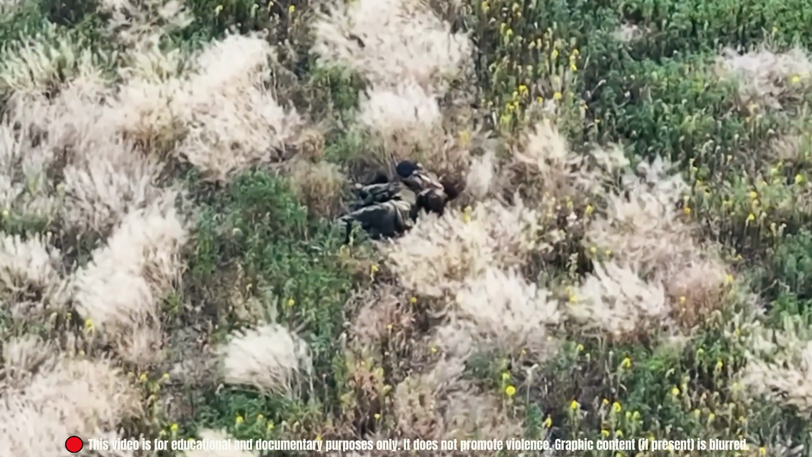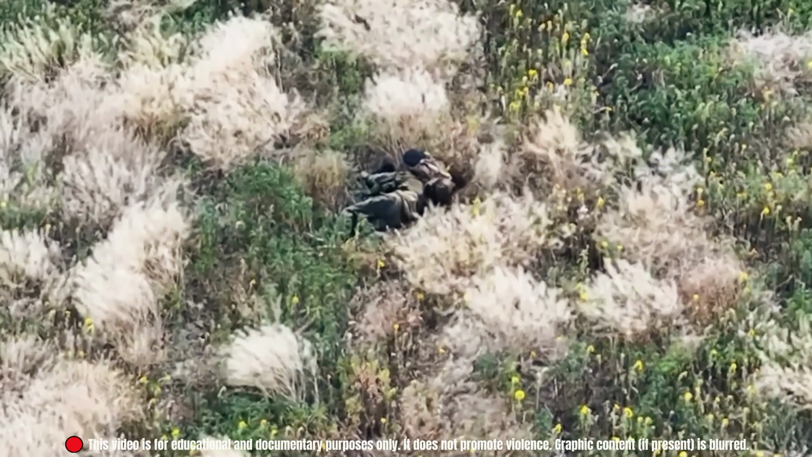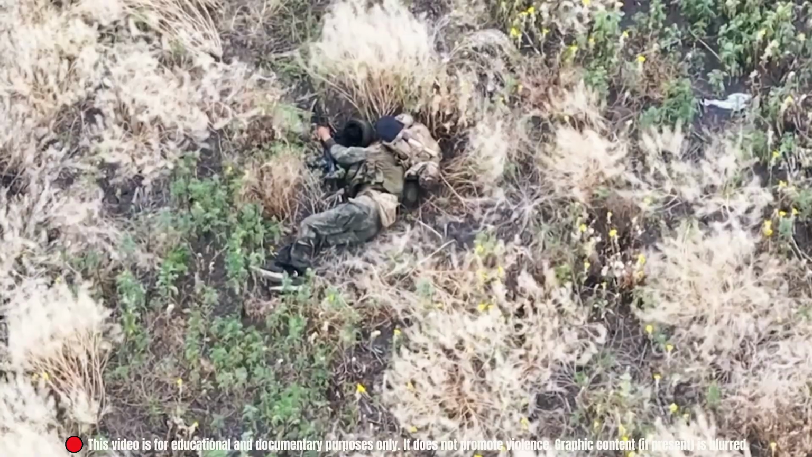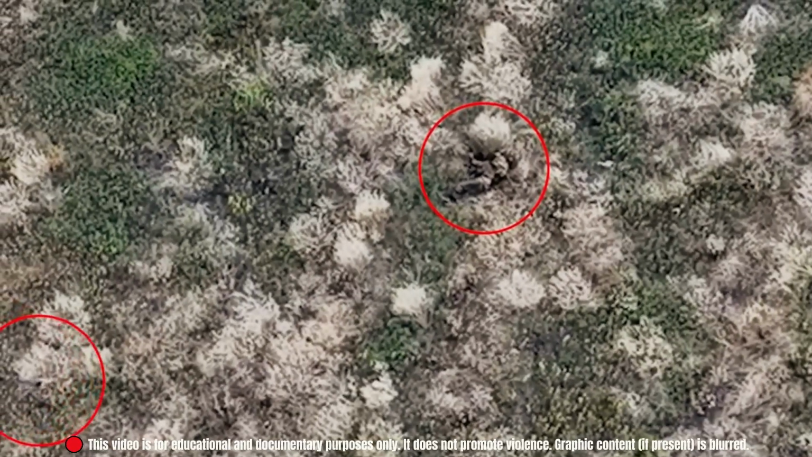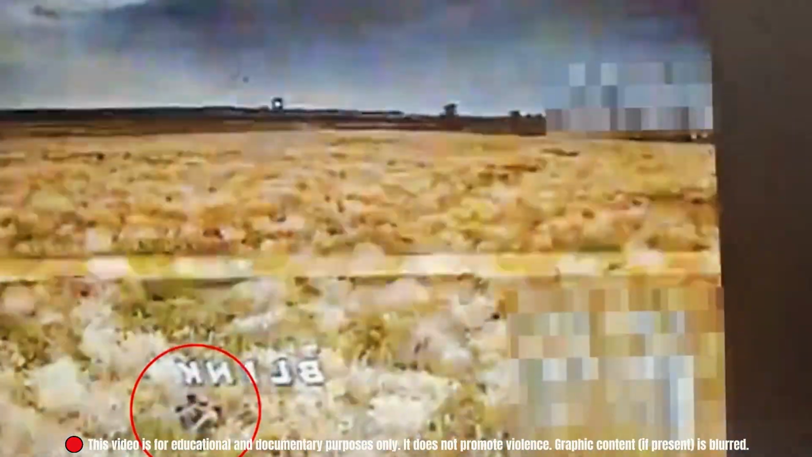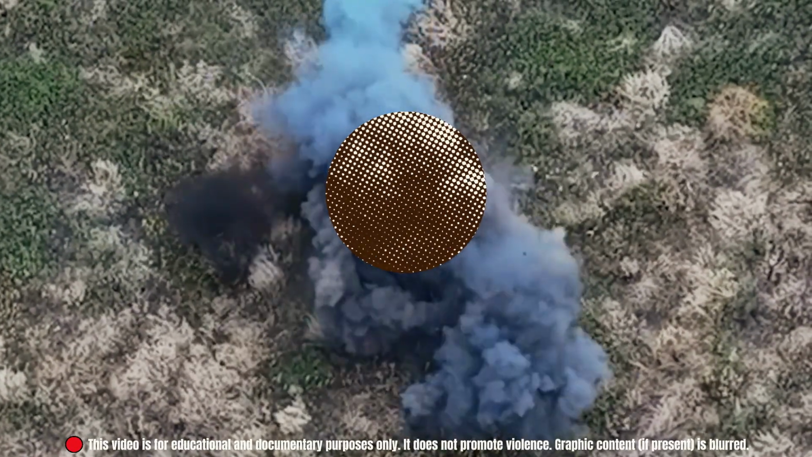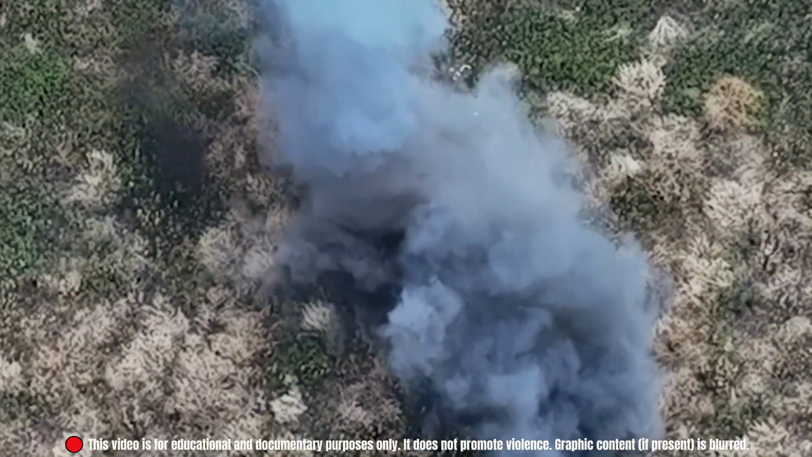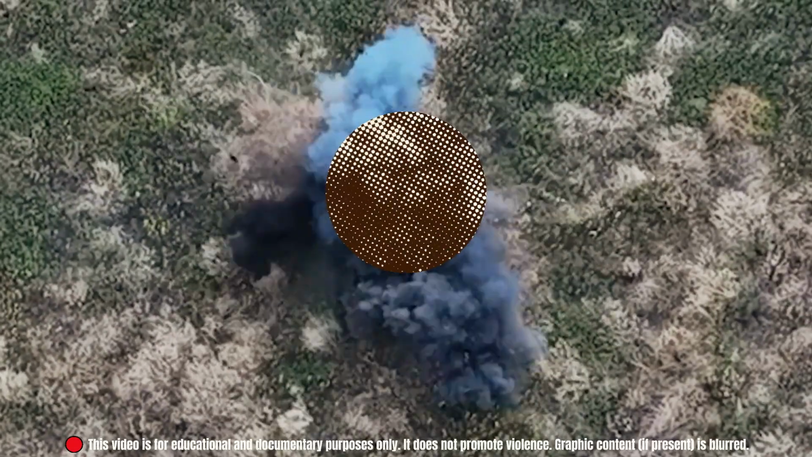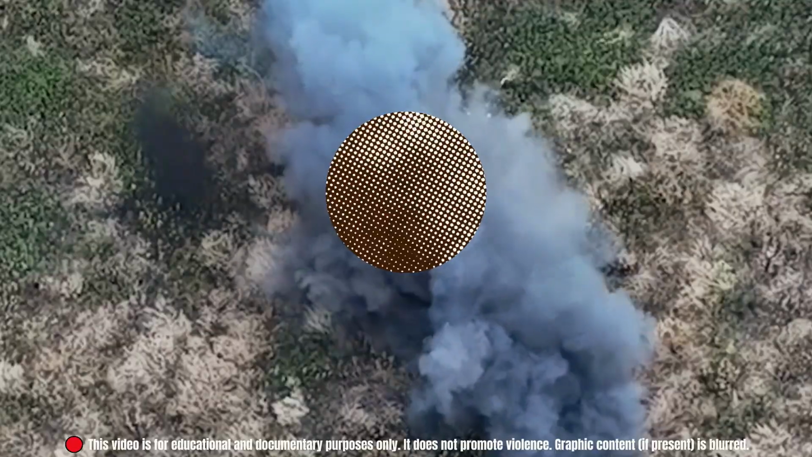Drone operators from the 414th Brigade scanned the open field of feather grass. At the center of the field, one Russian soldier lay motionless, exhausted, breathless. Recently escaped from the front line. The drone adjusted altitude. It drifted lower, then locked in. No movement, no resistance. A precise strike followed right into his resting place. There was no reaction, only grass swaying and silence. Open fields offer no concealment once thermal detection begins.